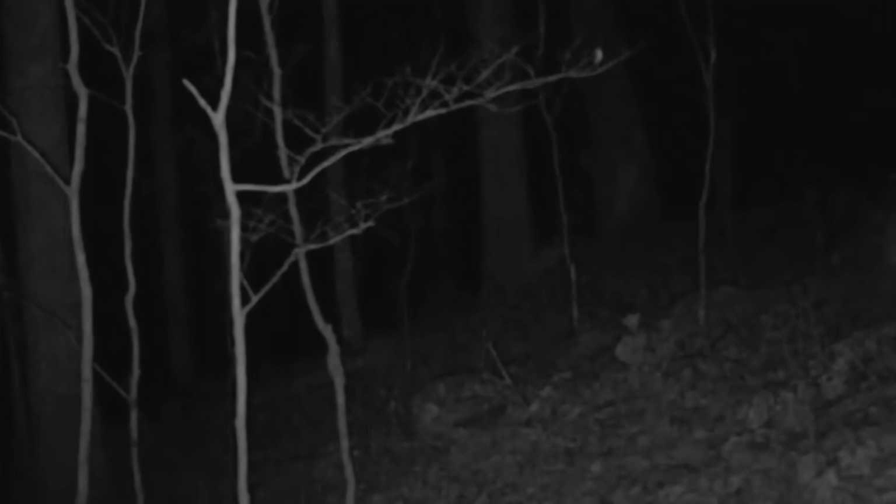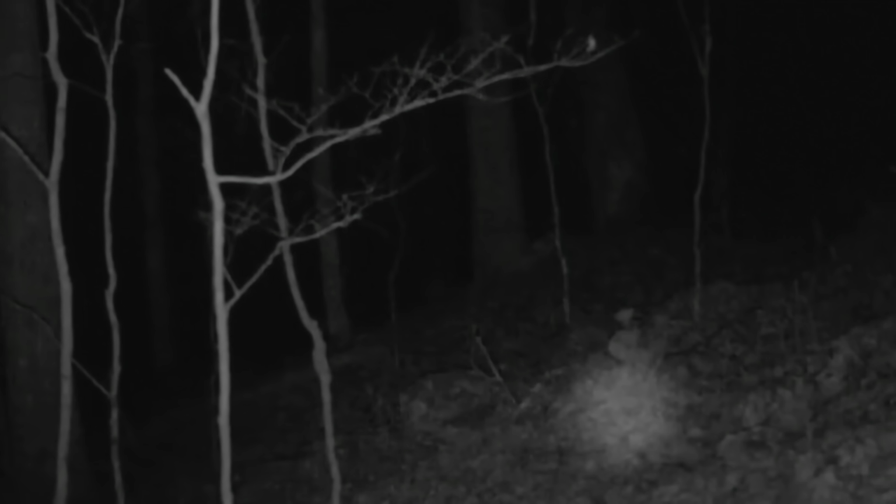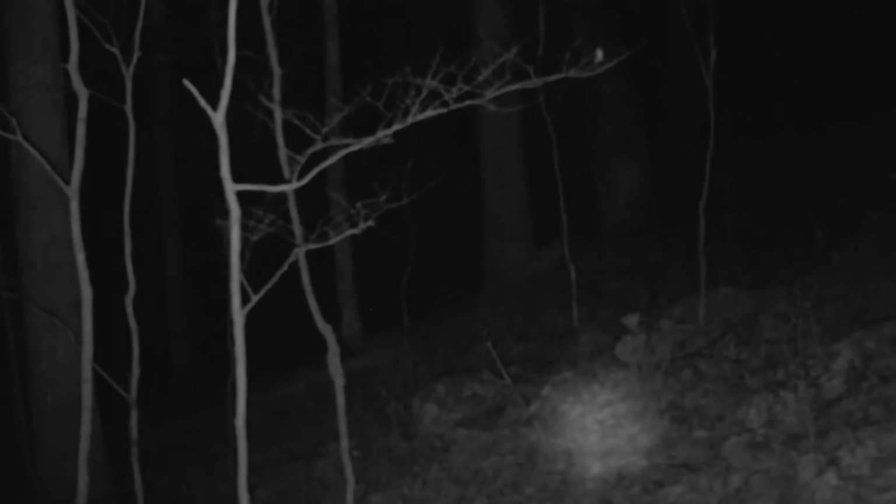Here it is again. It might be explainable, may not. I'll stop it here, draw in on it. What is that? Is that a dust particle moving across the lens? I don't know. You tell me. Well, there it is.